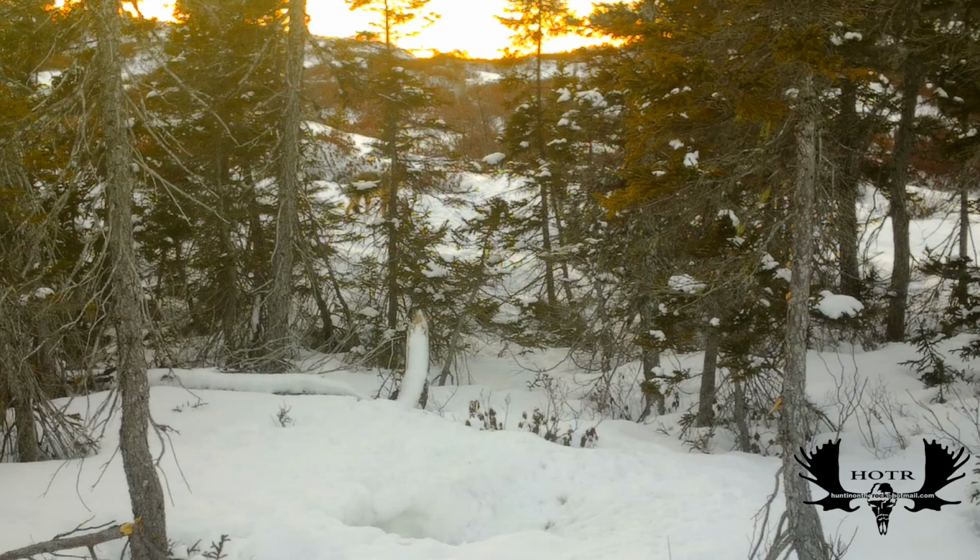Coyotes are not native to Newfoundland, but you can see this one completely disappears. It's amazing how well they blend into their surroundings.